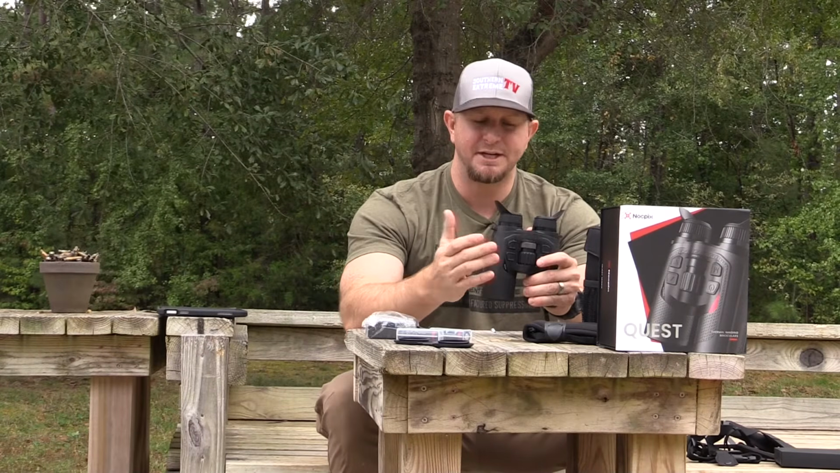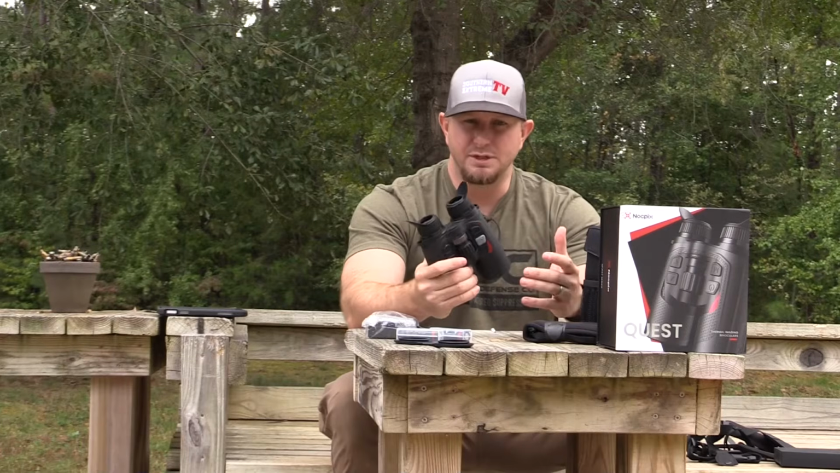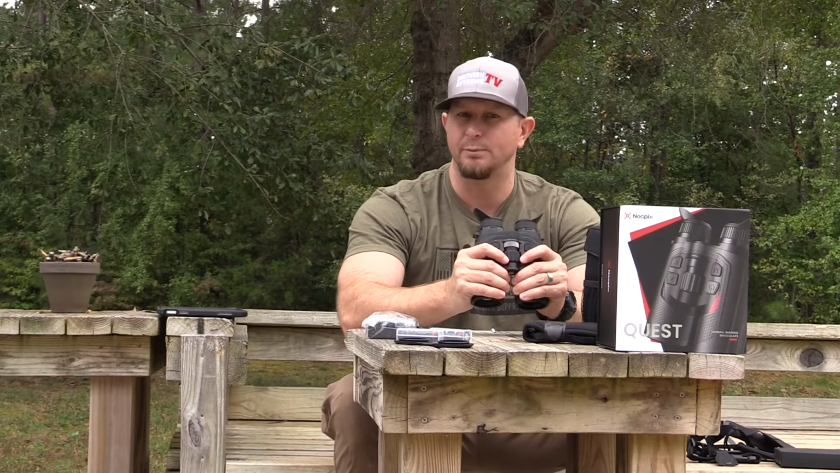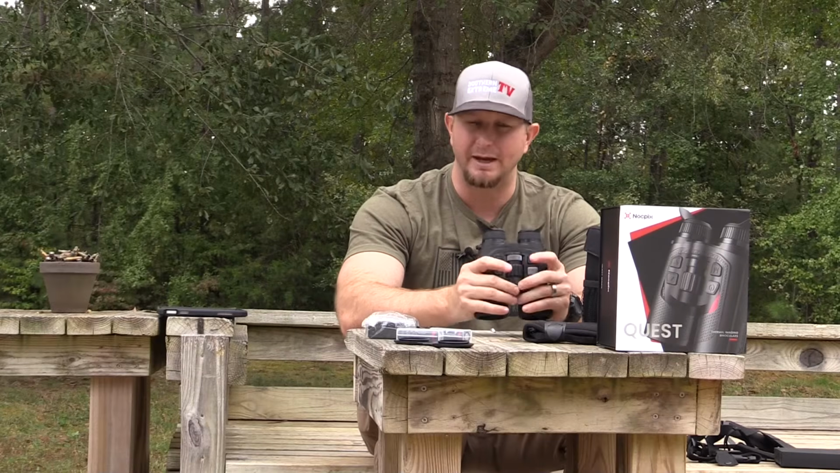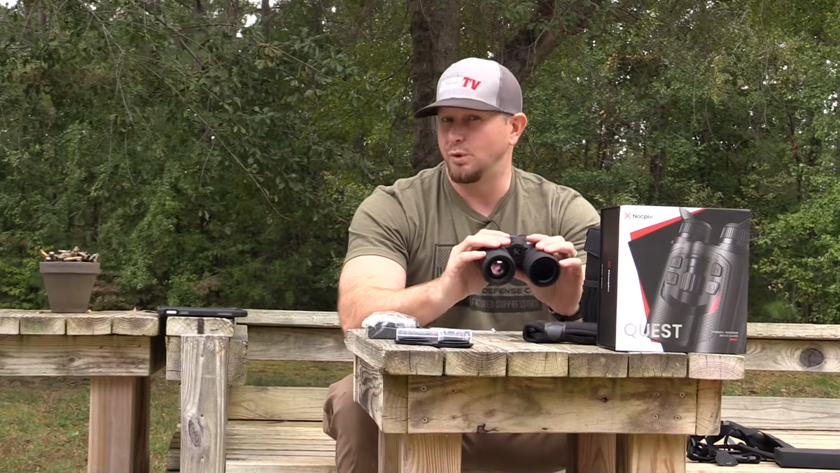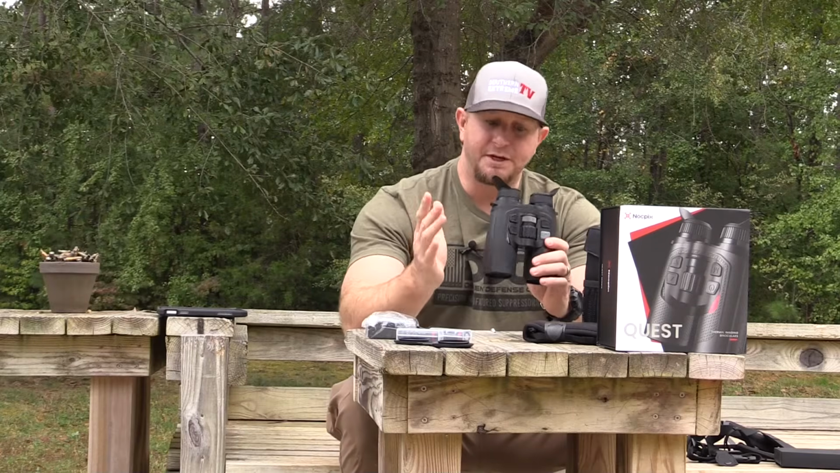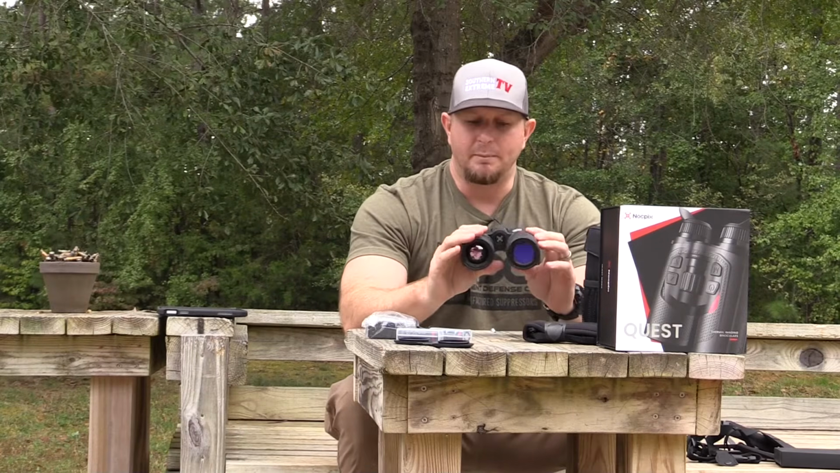So if you have a chest rig or you're already using a set of just regular daytime binoculars, it's going to feel very, very comfortable to you, and it's not going to feel big and gaudy, which is really, really nice. The other thing I want to talk about, just on the finish feel, if you will, is going to be the weight of these.